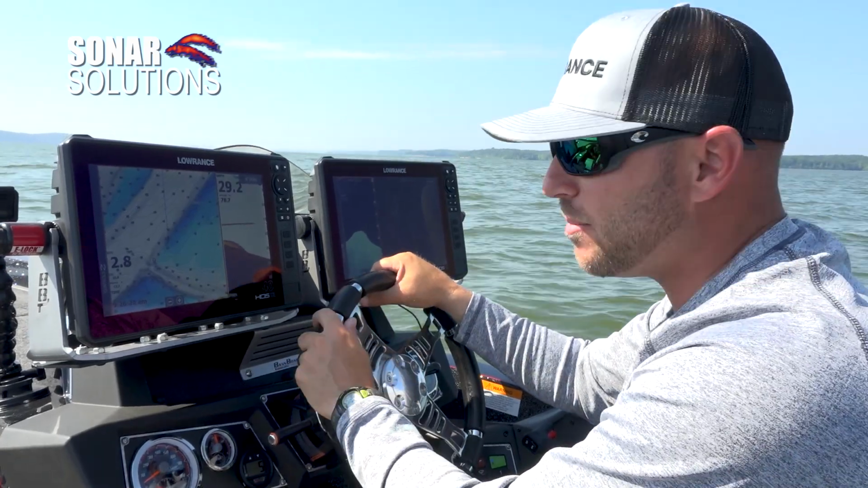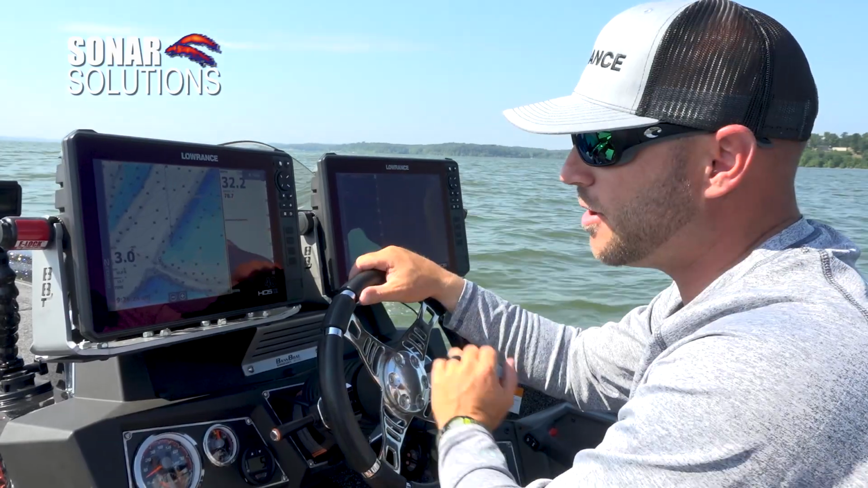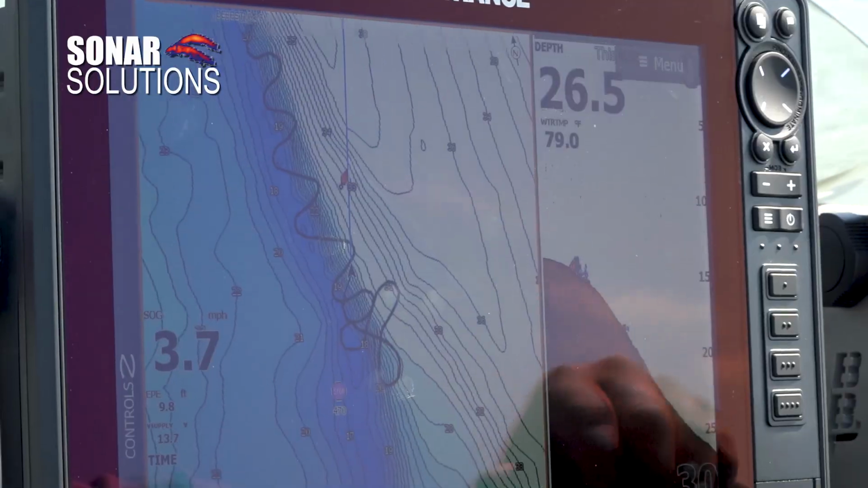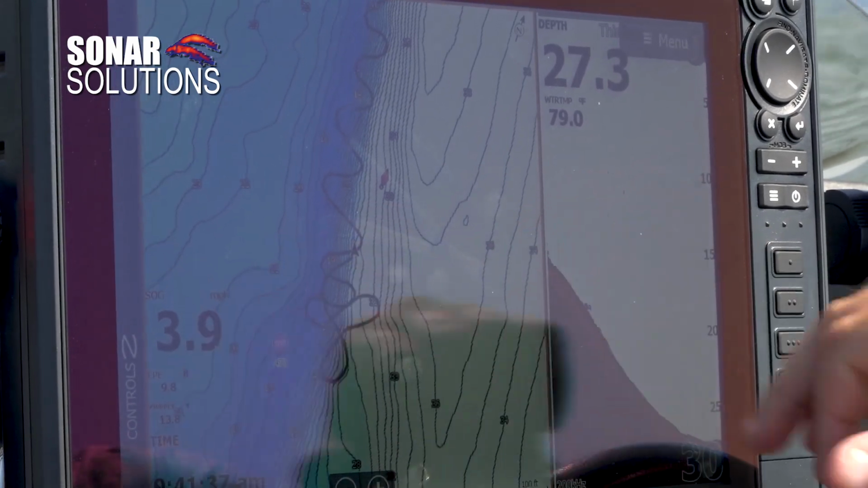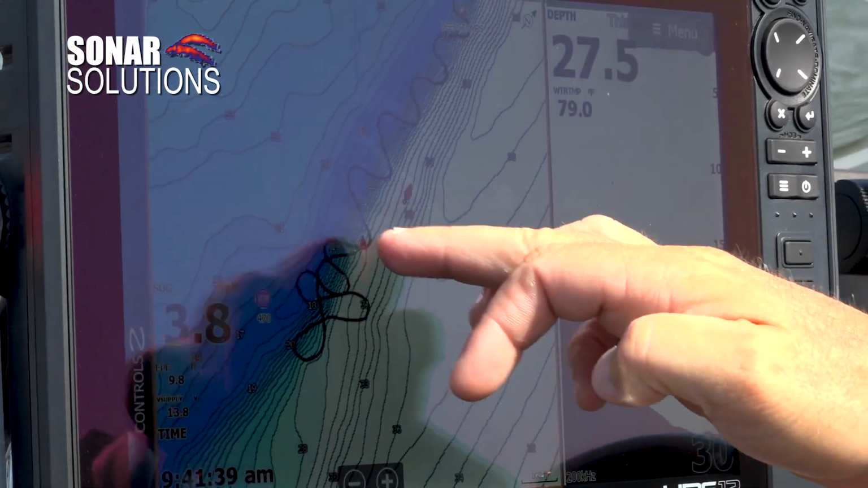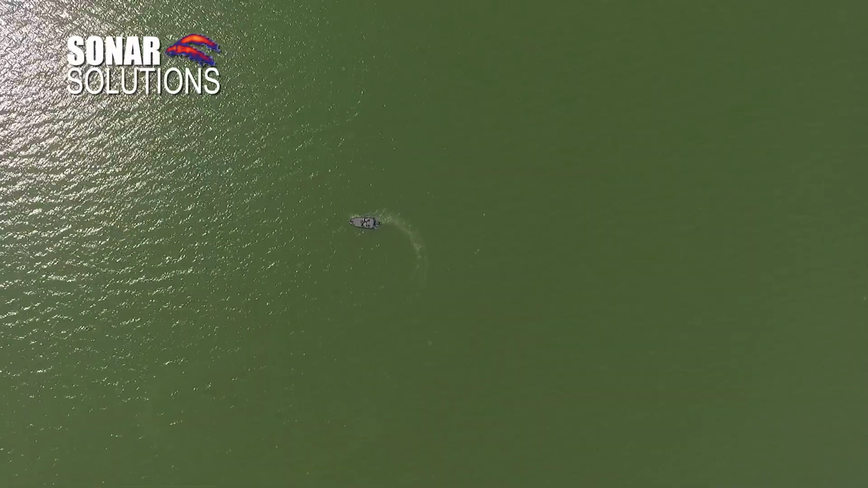And I can't tell you how many times out here in the summertime, if there's a school of fish on a place that you know they're there, you can go back in between those trails, those paths that you've already made, and you know good and well they're there, and boom, there they are, right in between those two trails. So I'll show you kind of what I'm talking about whenever you get those trails.